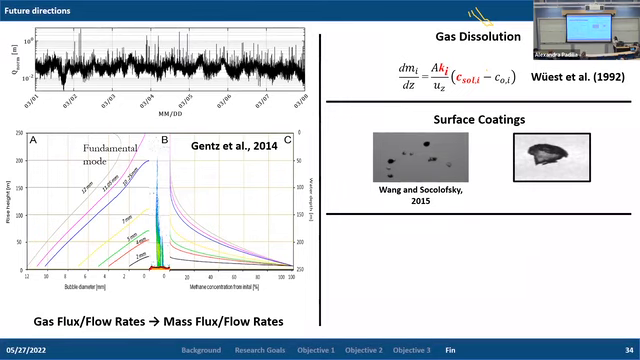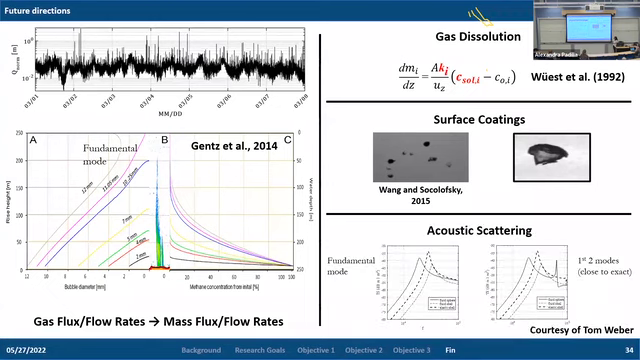And finally, because acoustics is very important to me, understanding how these surface coatings affect the scattering models, the scattering of gas bubbles as they rise through the water column. In particular, because if we're going to use these models to better predict our estimates using these normalized values, we really want to understand how they're affected by the different surface coatings.